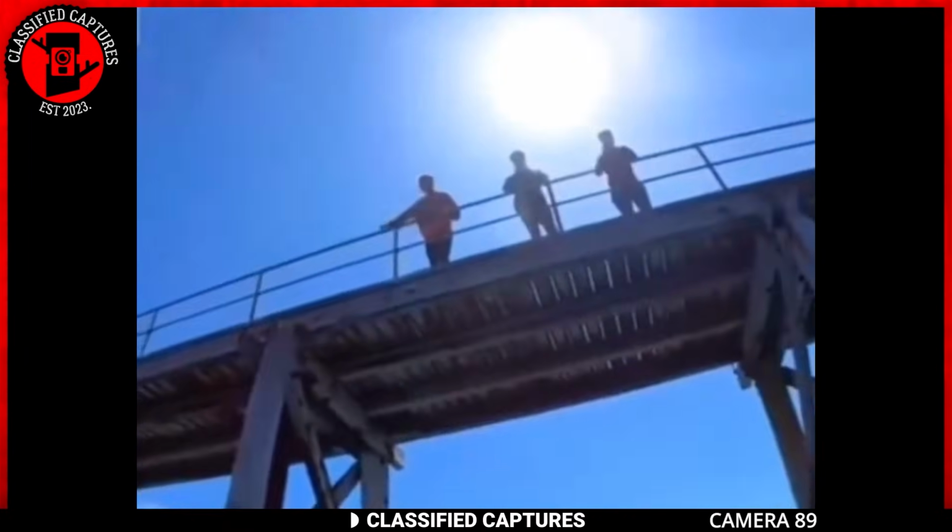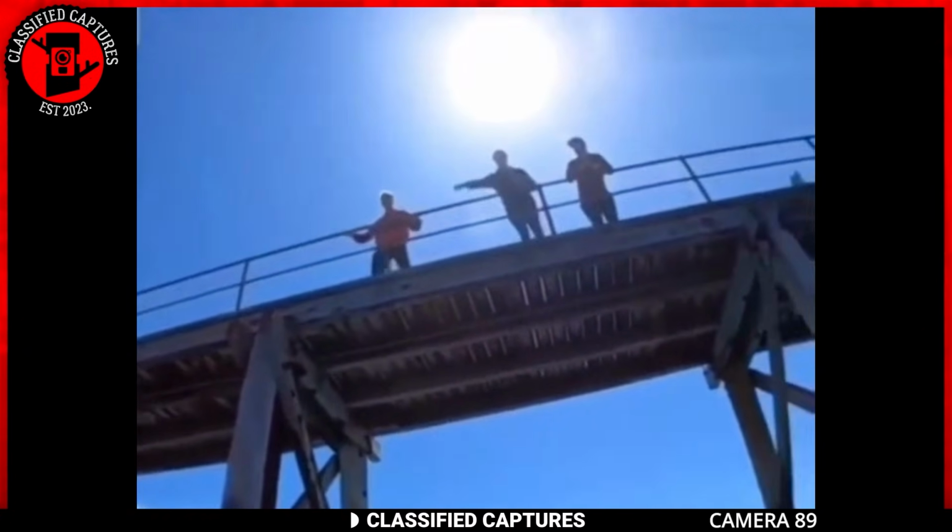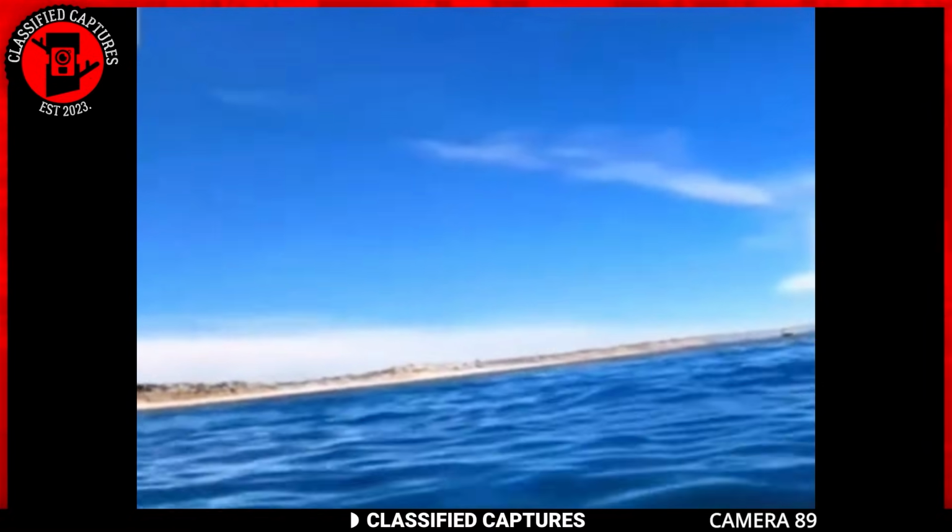Ignoring their warnings, our intrepid explorer, driven by curiosity as deep as the ocean itself, dives once more into the aquatic realm to understand the urgency of his friends' pleas. And then the revelation strikes like a lightning bolt: a shark, its sleek form gliding ominously toward him. The footage tantalizingly cuts off at this juncture, leaving us suspended in a moment of suspense, with the fate of the daring diver hanging in the balance.